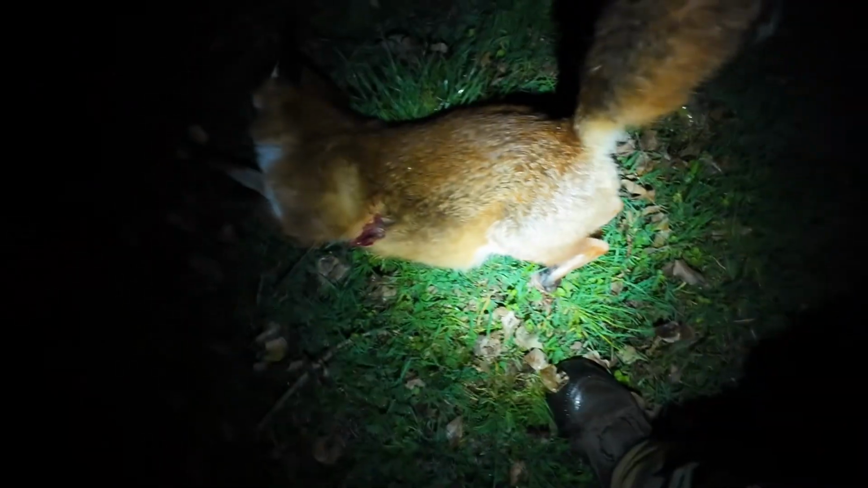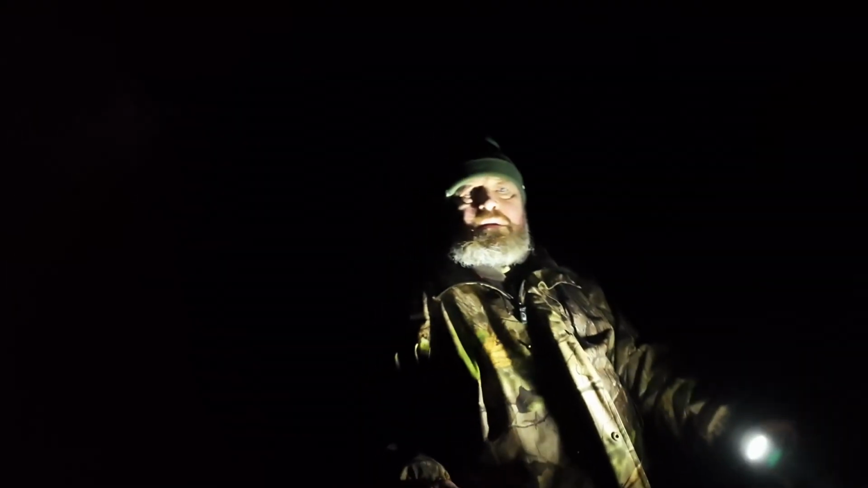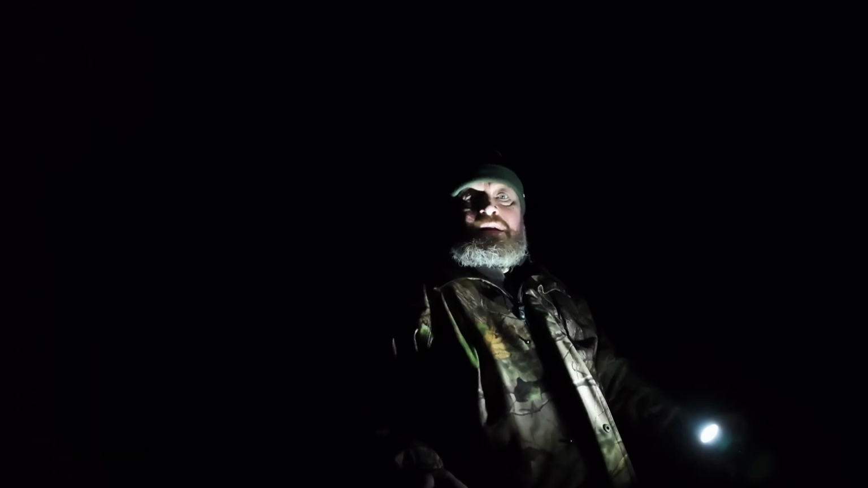Good chest shot. Big foxes. Okay, so here are the tawny owls behind us. So good night's work tonight. Pleased to get those two shot.